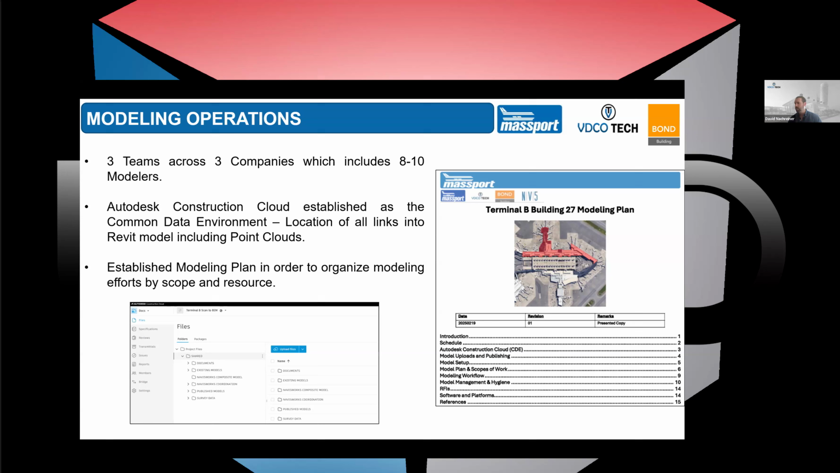The first thing we did was create a modeling plan: who was going to do what and when, and an introduction into how we're going to model, what we're going to model, and who's going to model what. It was a kind of internal BIM execution plan founded in Massport standards, the initiative, and the goal of the modeling operations, so that we could move forward across 3 teams in an organized fashion.